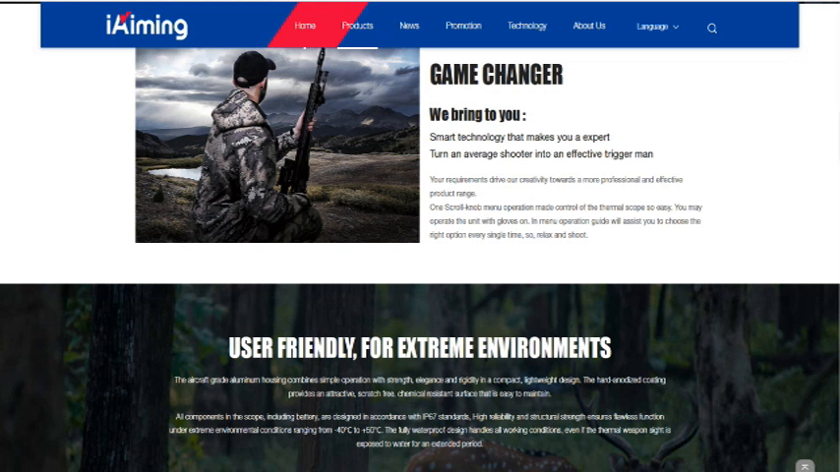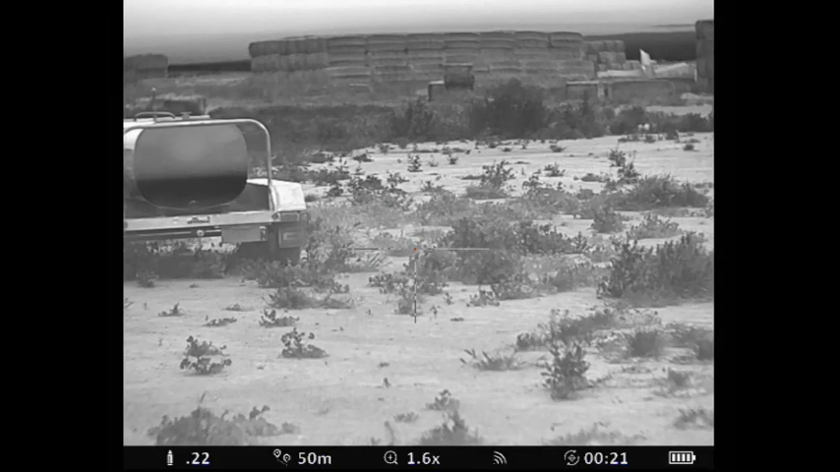So we'll go through the pros and cons of this scope. We'll start with the cons, as they're the bad points. First of all, the objective lens cover. As I said, it makes it a little bit difficult to adjust your focal ring at the front of the scope. The low profile mount, great idea. However, on some rifles you may need to put a spacer like I did to allow for the gun to function. So with the low profile mount, I couldn't actually cycle the bolt on my 22 rimfire because it was hitting on the low profile mounts.